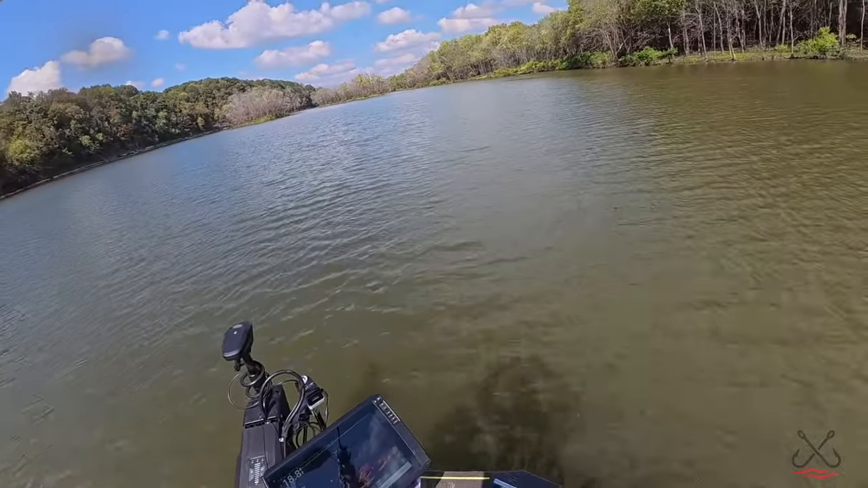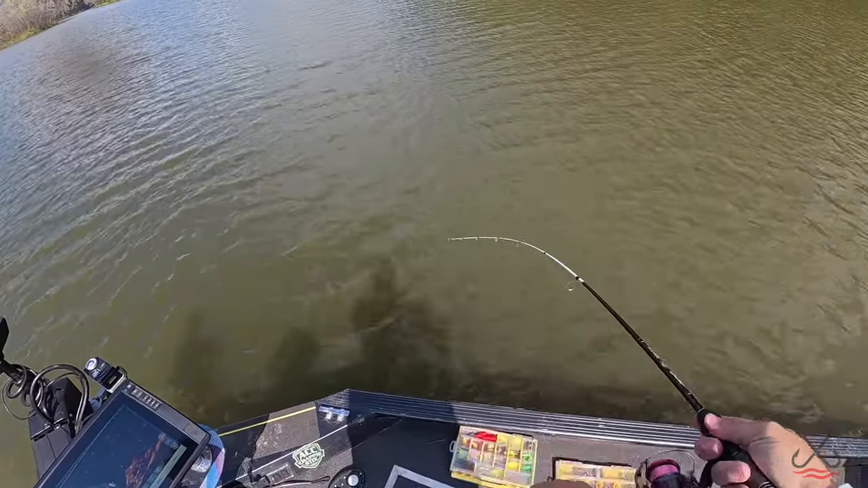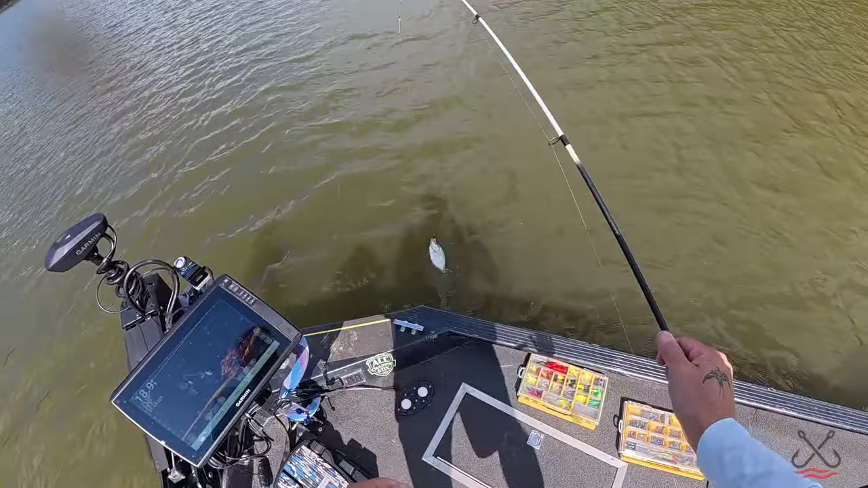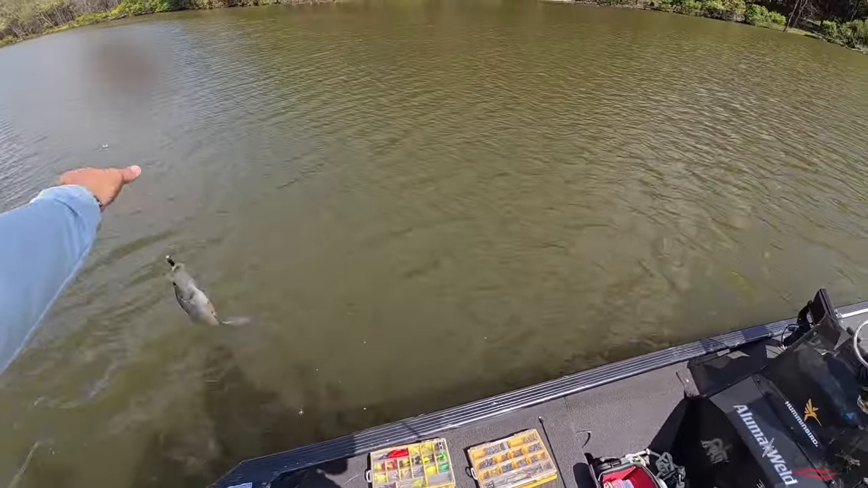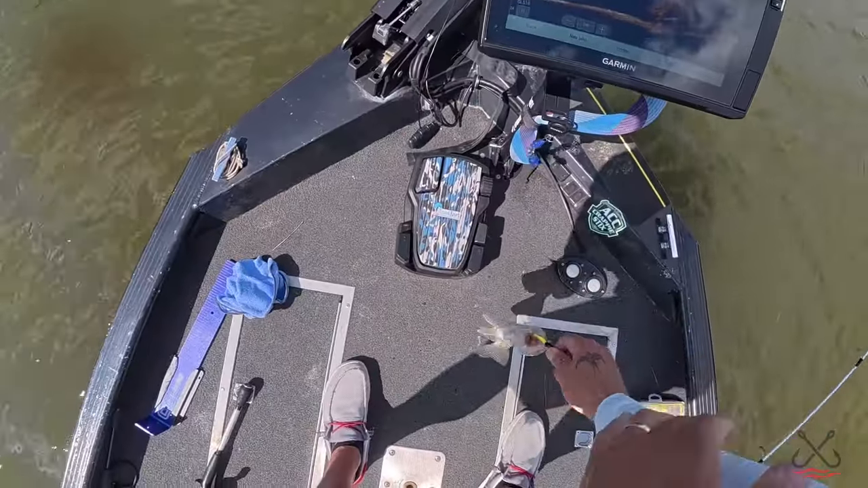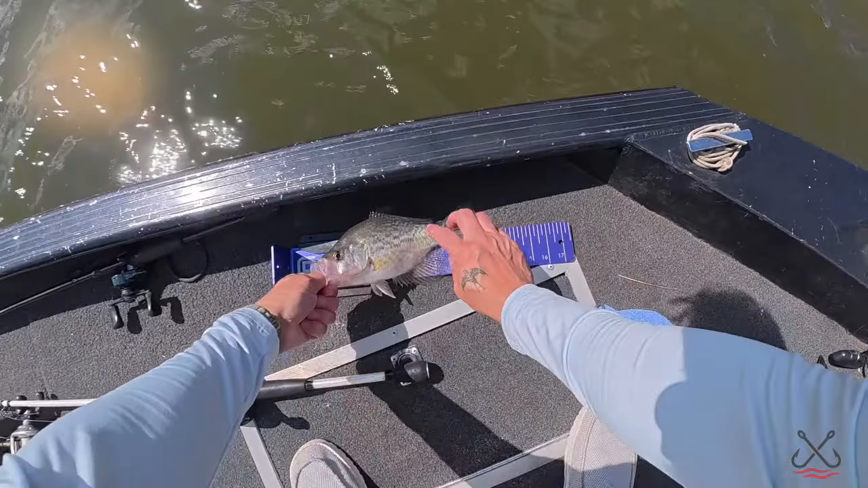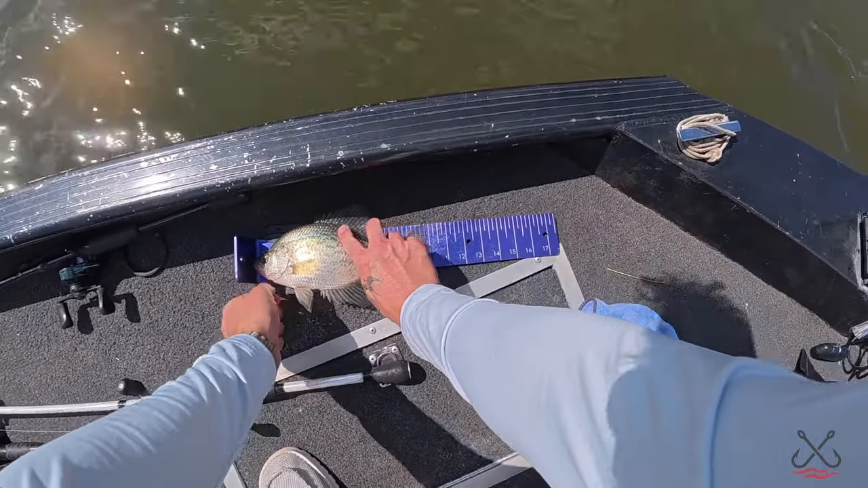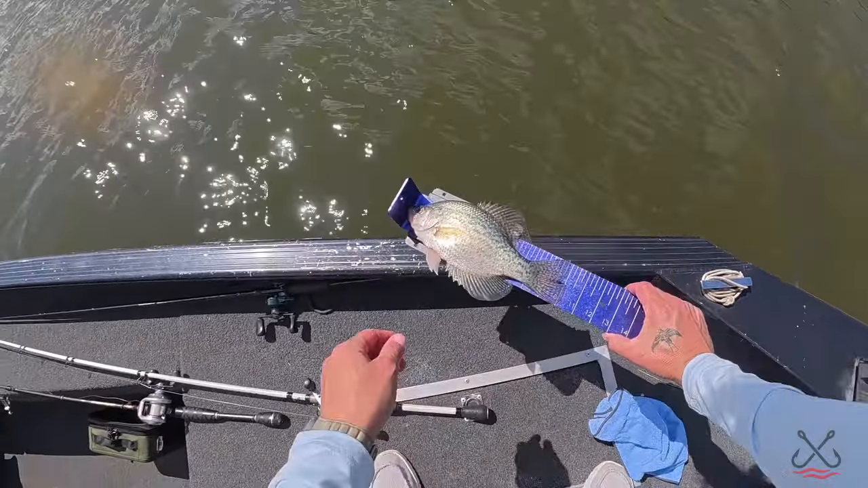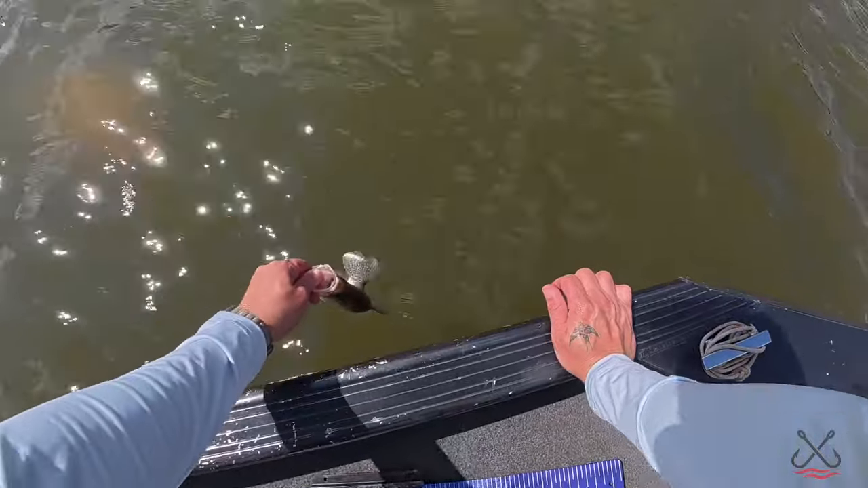Got him. Feels like a good one. Yes, I guess. It is a good one. It's good crappie. Yeah, he's a keeper. He'd keep, 10 inches. Good eater size. Let's let him go back.